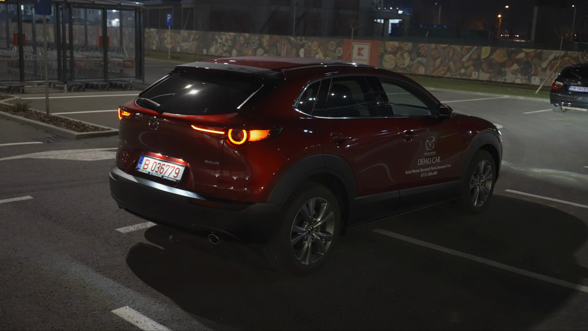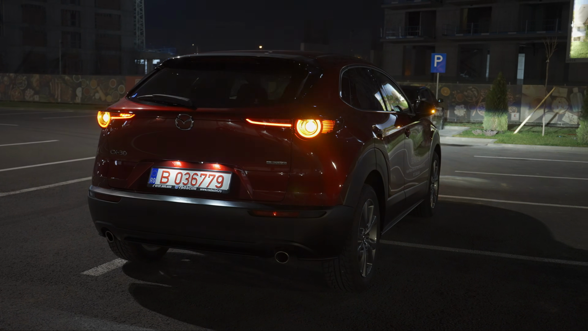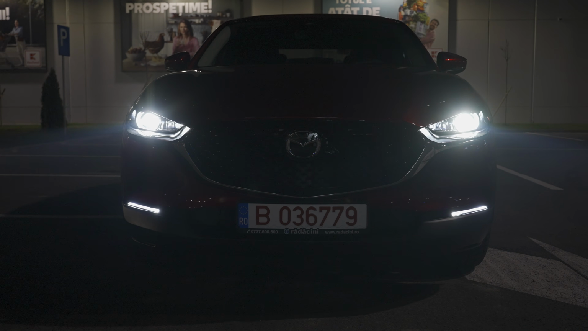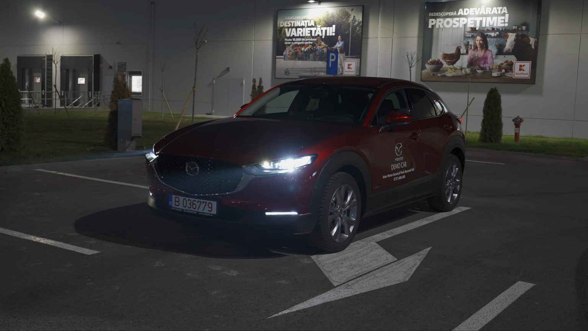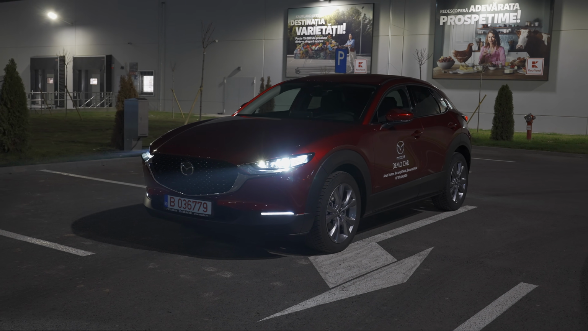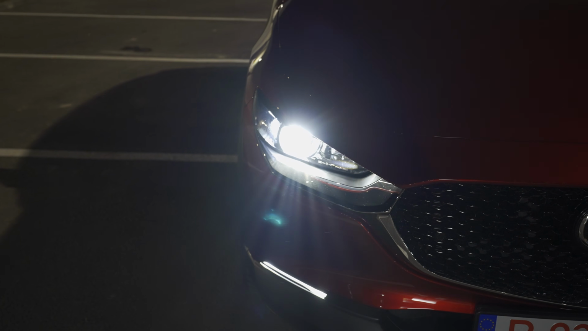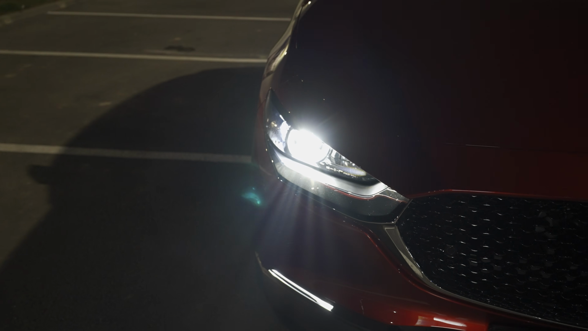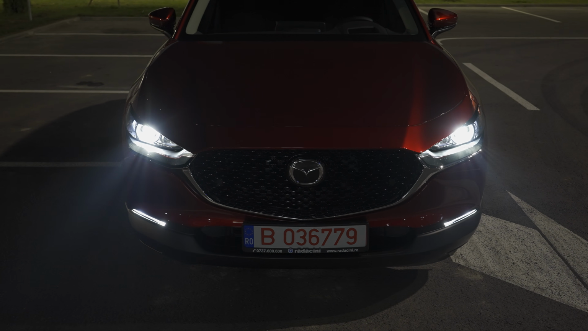This is the version that comes with a 2-liter petrol engine, 4 cylinders, inline, 150 horsepower, 213 Newton meters, 194 km/h is the top speed. 0 to 100 it can do in 10 seconds. Estimated CO2 emission around 144 grams, and consumption around 6.4 liters is the estimated consumption. It's a front wheel drive system. Also, it's a mild hybrid system.